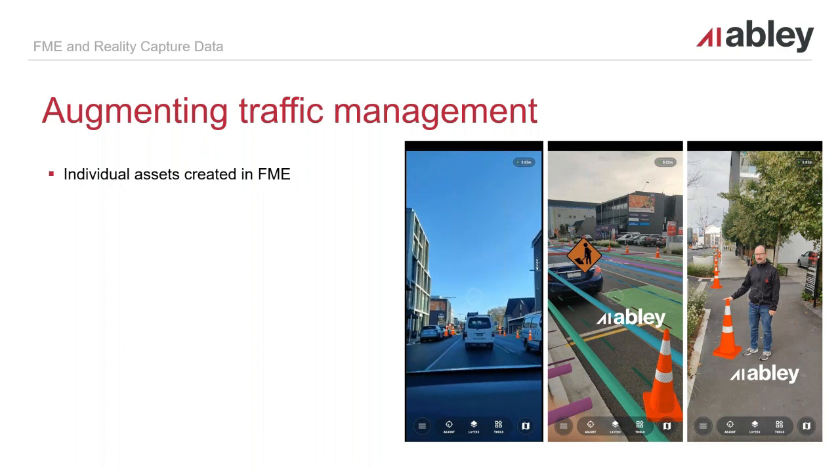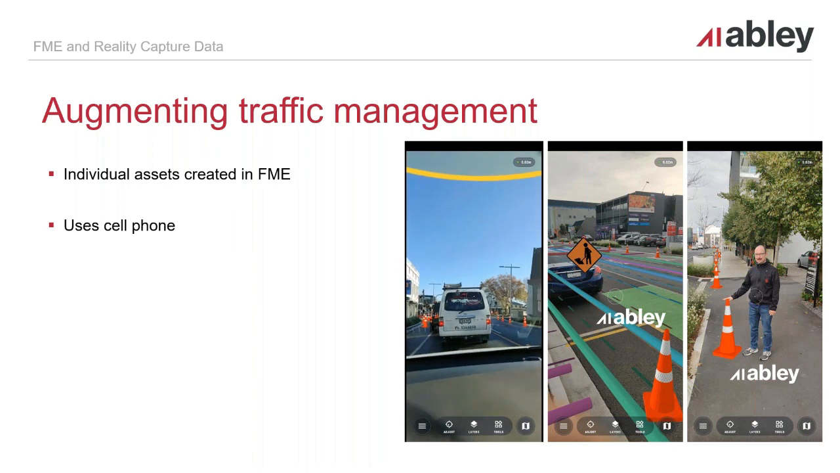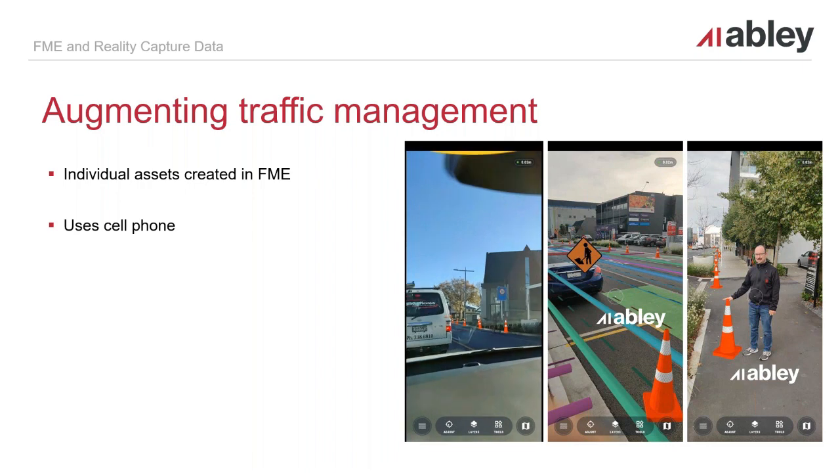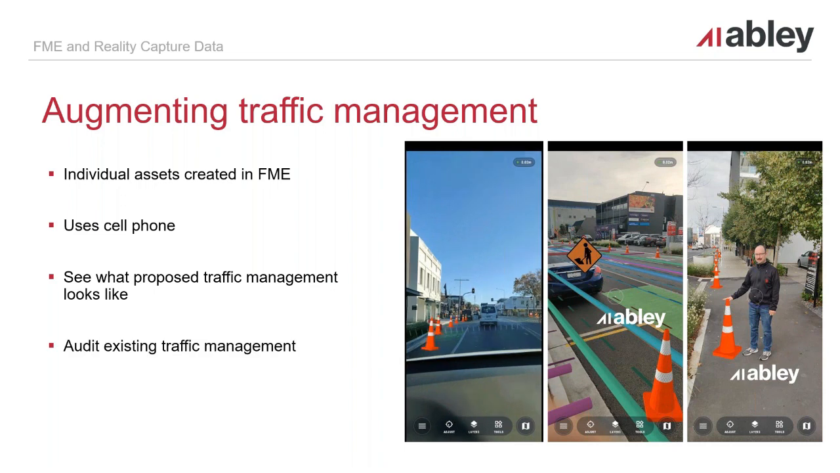So what you can see here are some screen grabs from a mobile phone, and the assets displayed in this, so the road cones and the road signs, they are all produced programmatically in FME through a data-driven process. So the CAD traffic management is ingested into FME, and that contains information about where signs need to be and where cones need to be. Then FME is able to produce those signs and cones, space them out in the appropriate manner, and place them within an augmented reality scene.